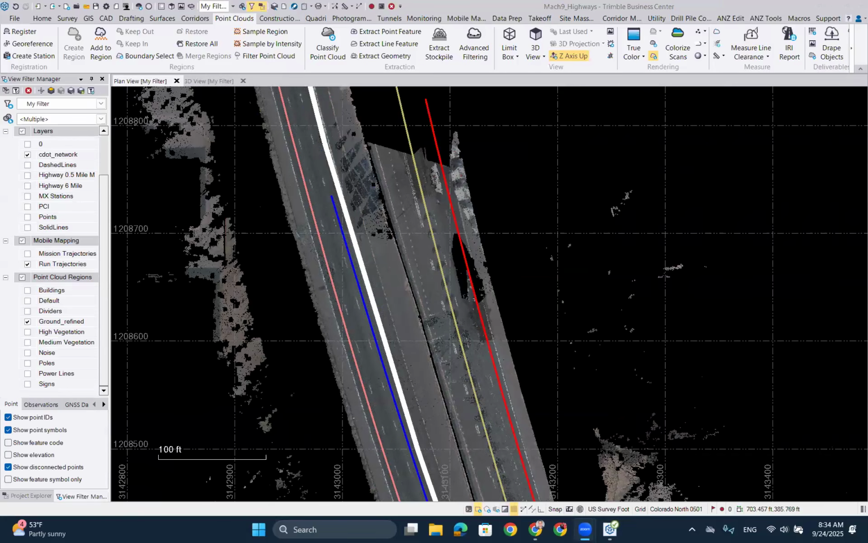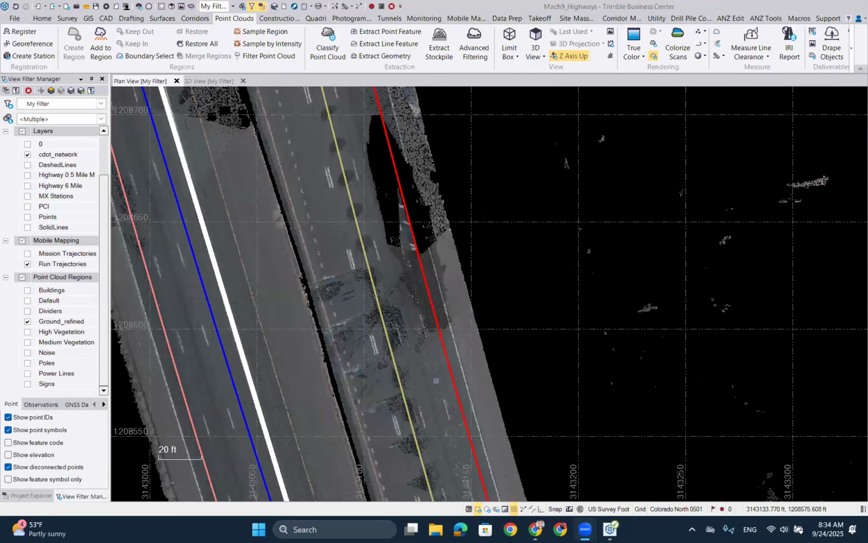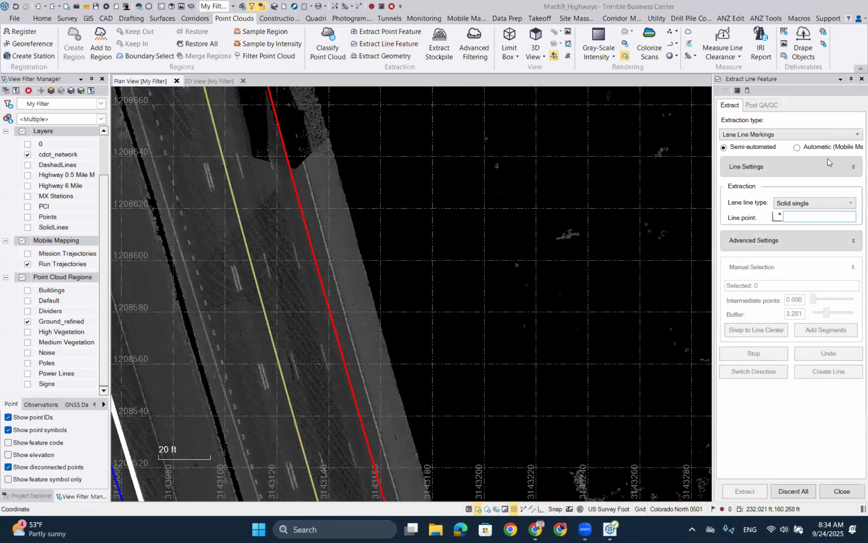So for Anonymous asking about the travel lanes and how to do that automatically, I can quickly show you a little bit here. Let's say over here is a part of the road markings that I would like to extract. In TBC, if you go under the point clouds, extract line features, you will see we do have semi-automated and automated. With mobile mapping data, you can have all the mobile mapping data switched on, and it will automatically detect all the lane lines for you.